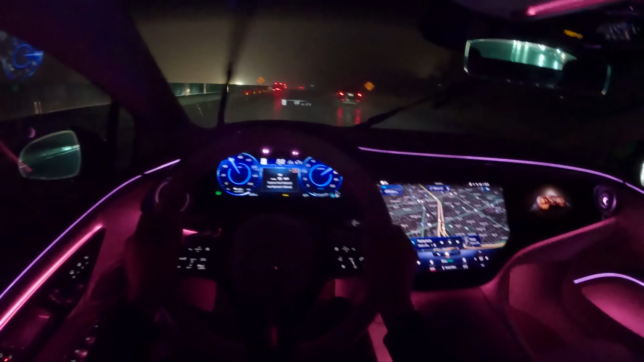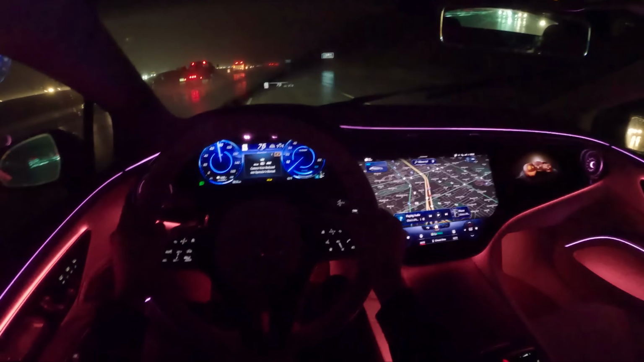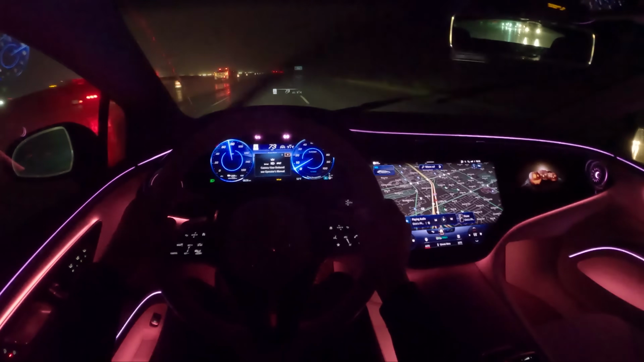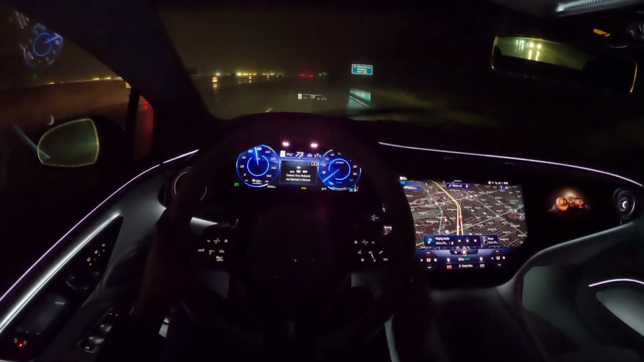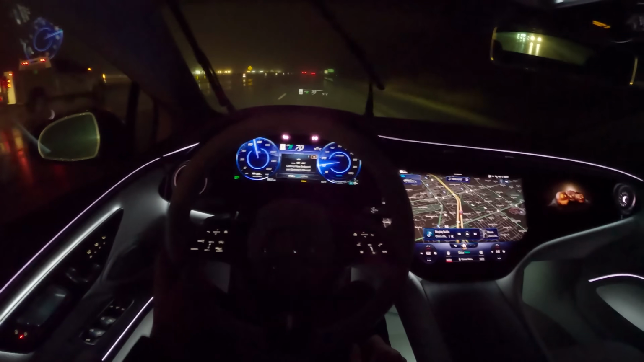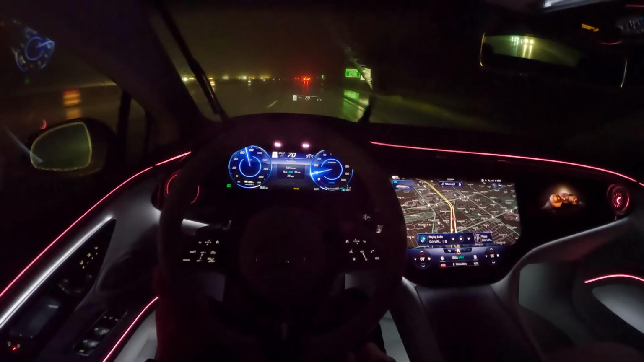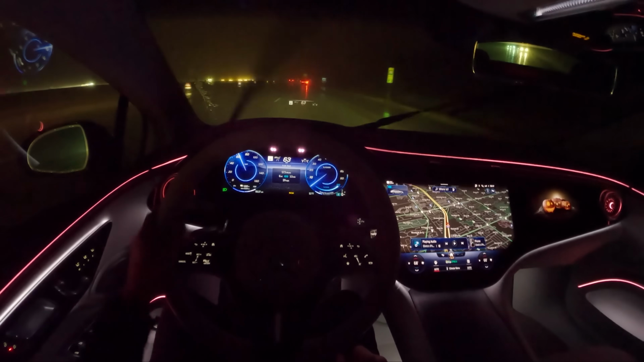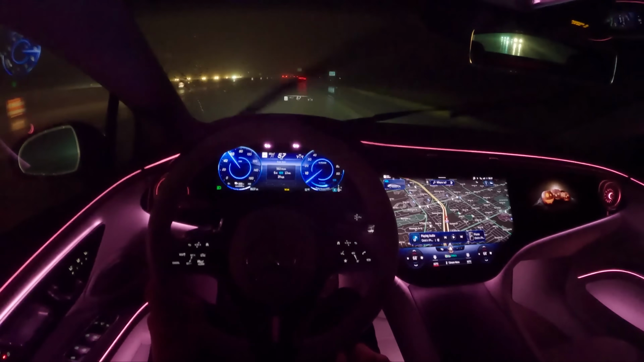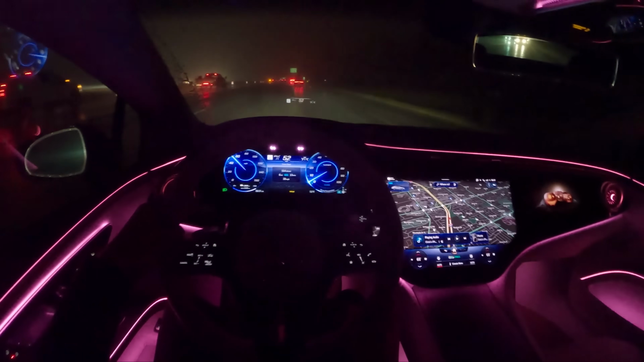One area where I've been really impressed this week with this EQS is the autonomous driving, or the driving assistance systems. This level 2 system is really good. The steering assist is fantastic. The adaptive cruise control does a really nice job. It's not going to be working tonight in this inclement weather, but yeah, it does a very, very good job keeping you centered between the lines, and we tested that quite extensively in the POV daytime review.